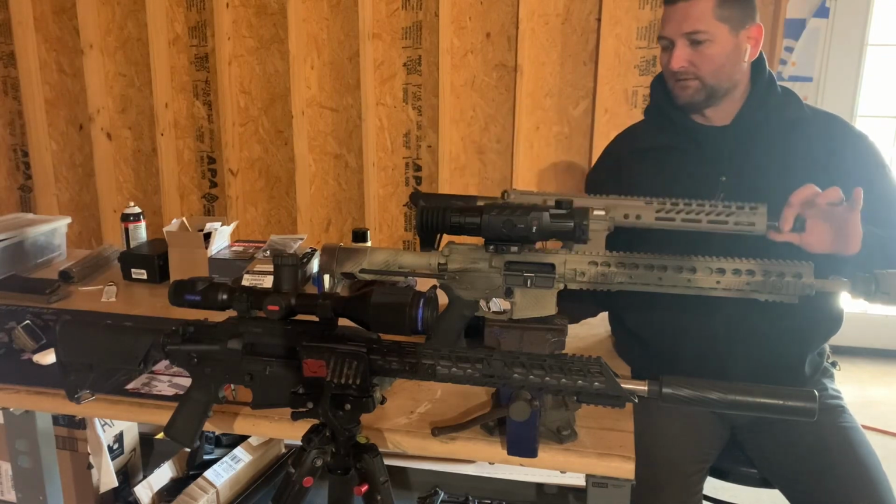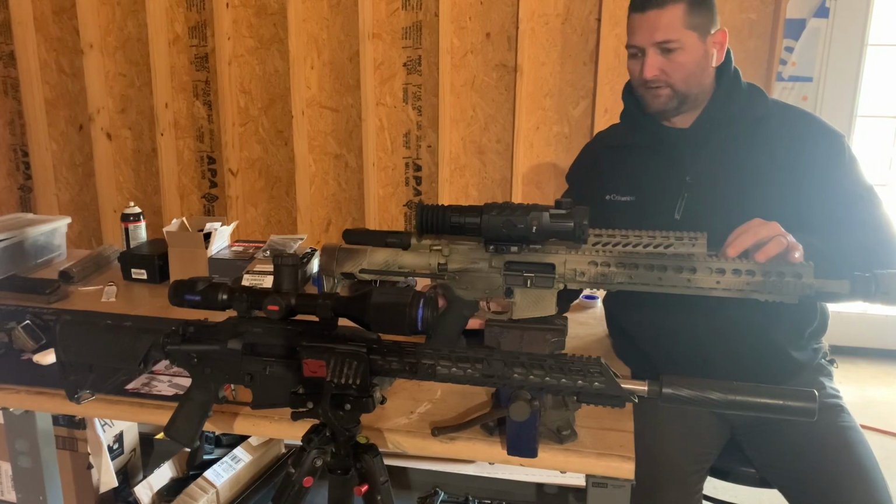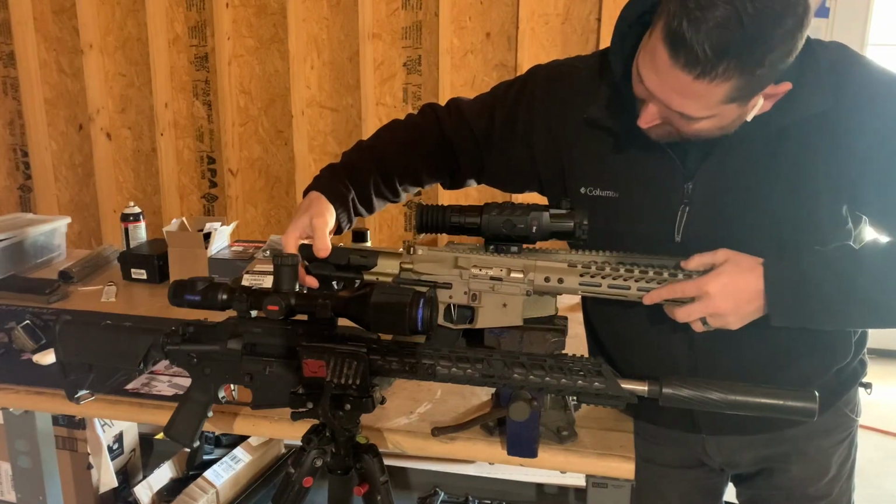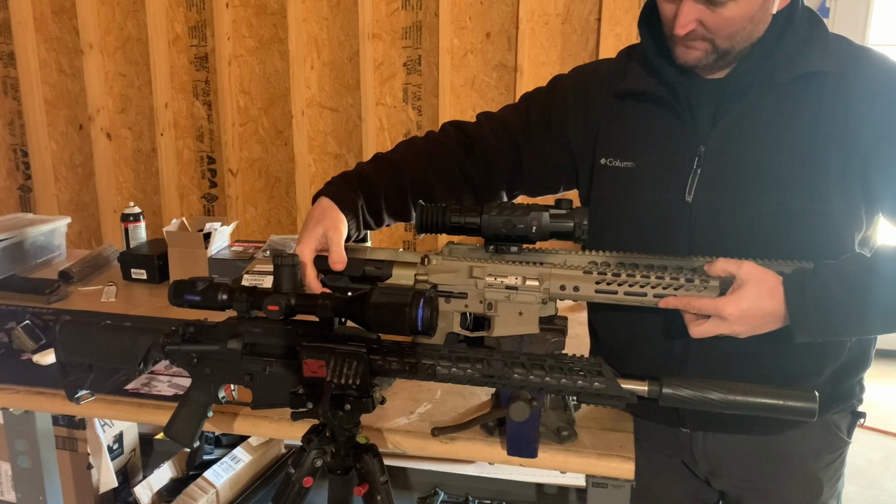It's one of my buddies. If you were to put the Rico on this 10-inch, it actually fits well on there, right? I mean, it looks like it would belong there.